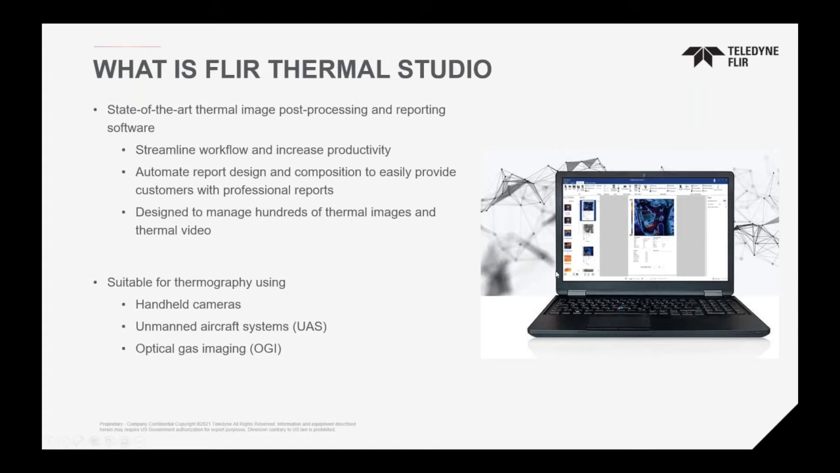This is good for someone who is doing a lot of handheld inspections, or UAV or UAS drone inspections for roofing, for looking for leaks, or whatever the case may be, and finally optical gas imaging. We have a division that has specialized cameras that allow you to see gas leaks, let's say for petroleum, chemical plants, special gases, carbon monoxide, and so on. We want to give you the right tools with our software to allow you to do the proper analysis and eventually create the proper report to submit to someone.